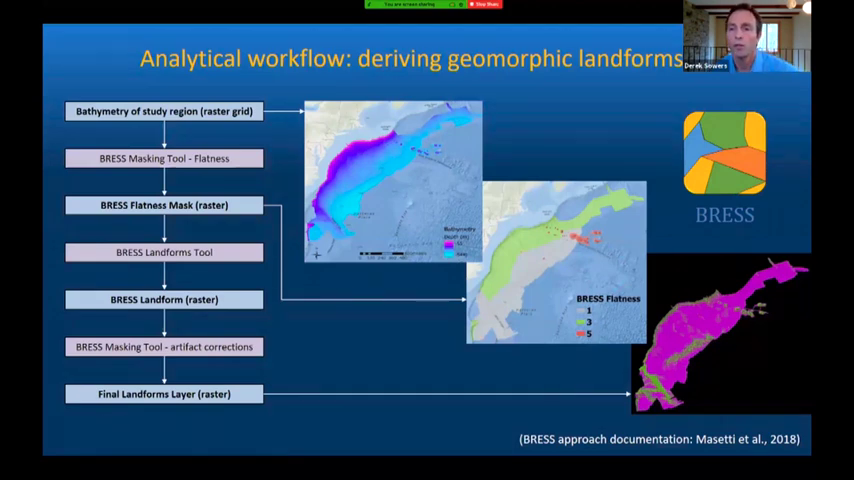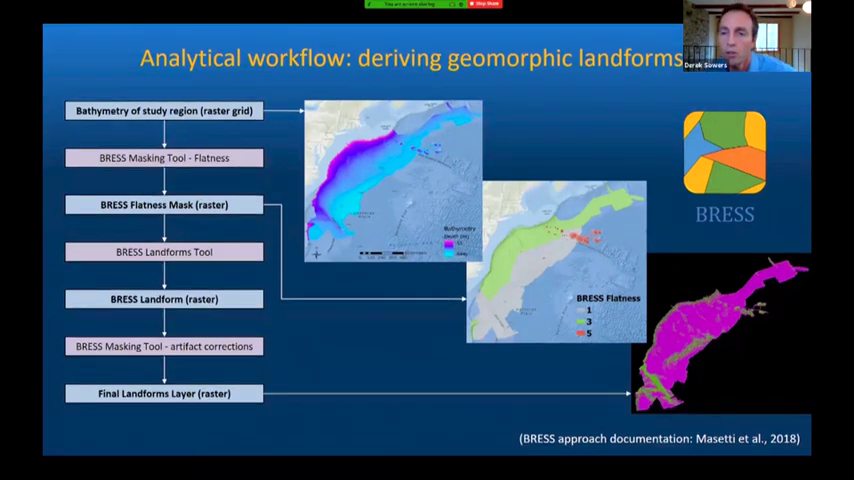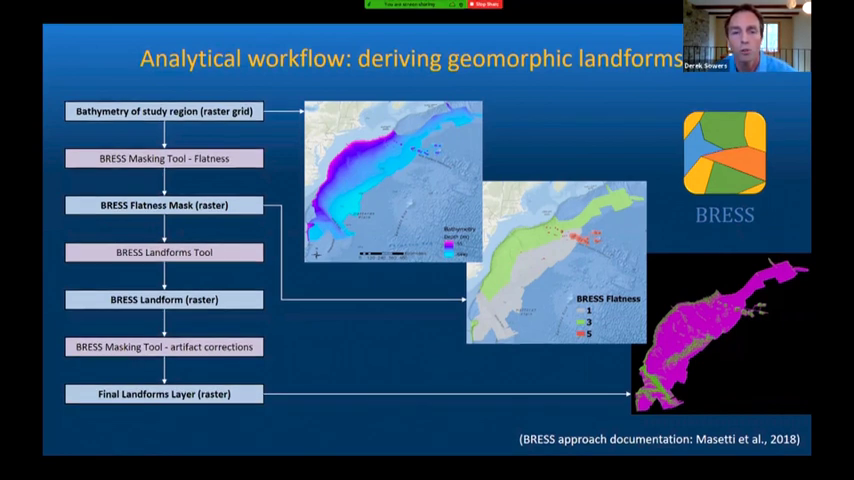This figure shows a summary of the spatial analysis workflow that I used to generate the geomorphic landform maps from the input bathymetry. I won't go into all the nitty-gritty, but the basic key point here is that we found out that applying the BREST terrain analysis tool to such a diverse geography introduced some challenges that we had to address in the study.